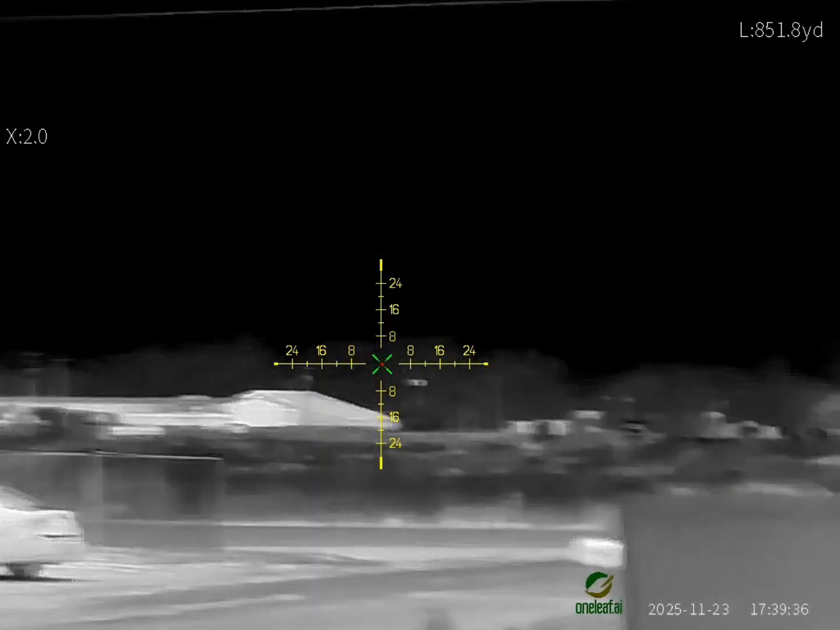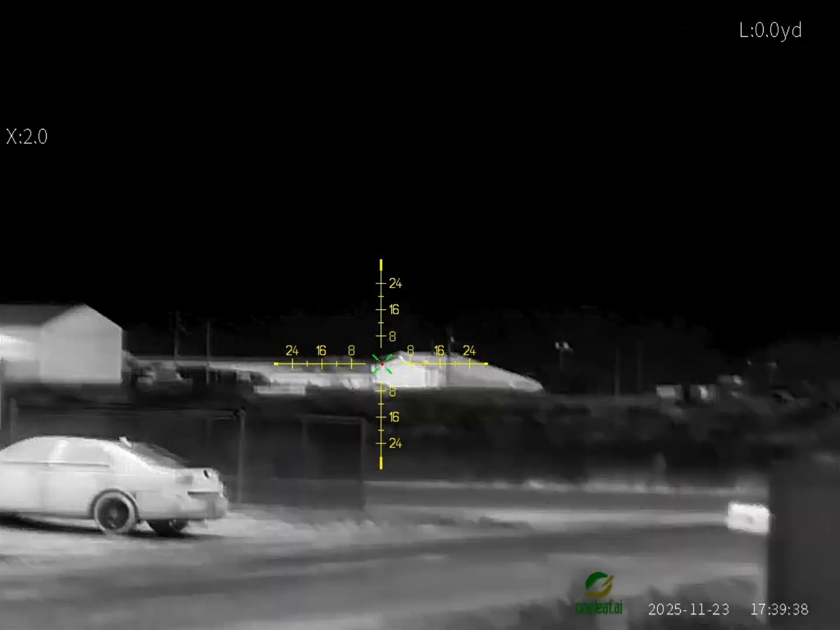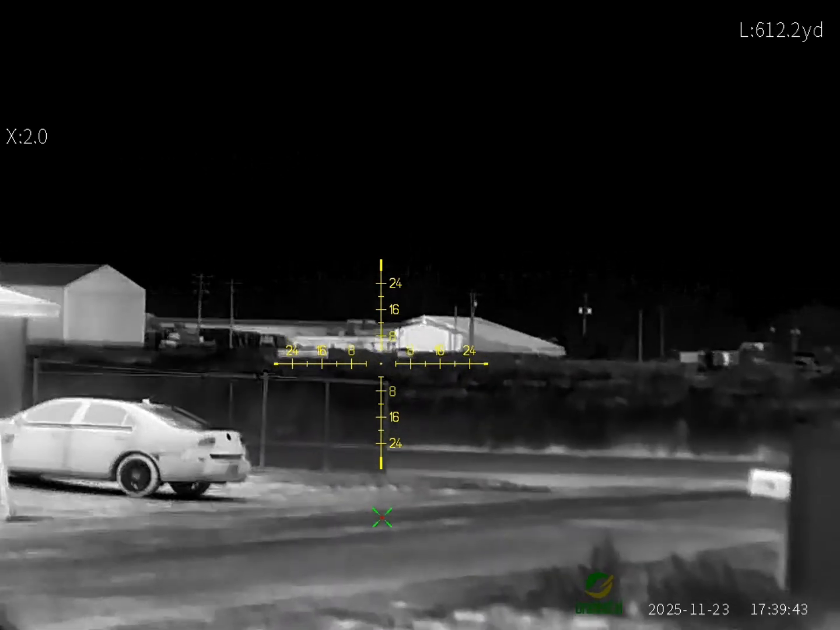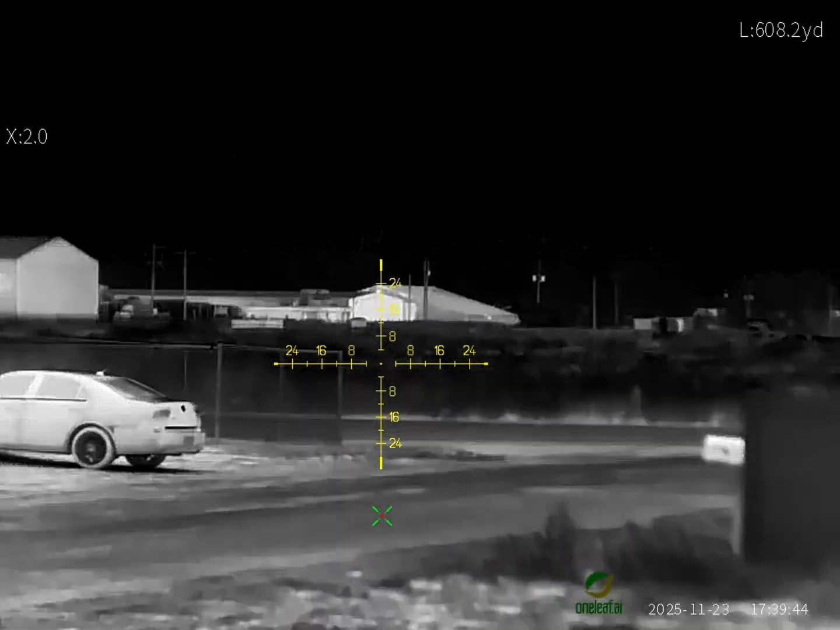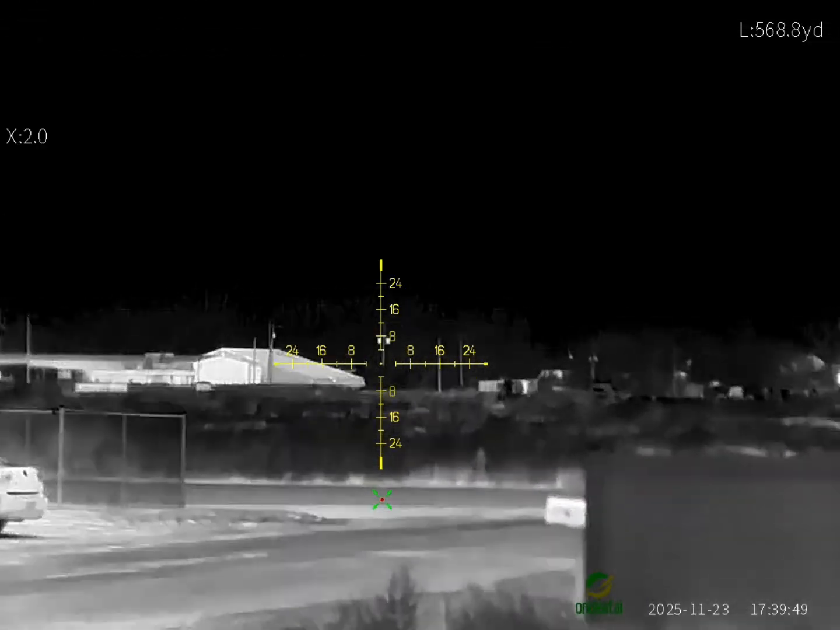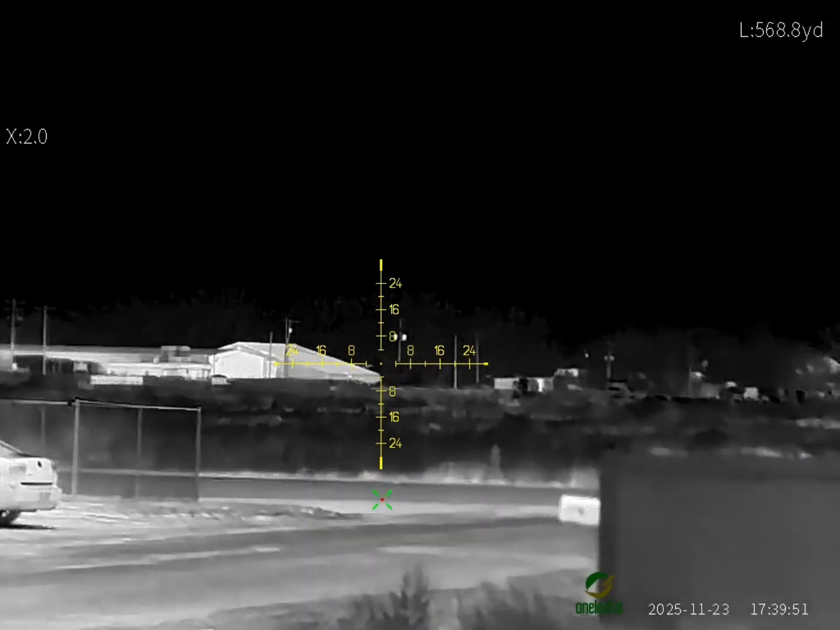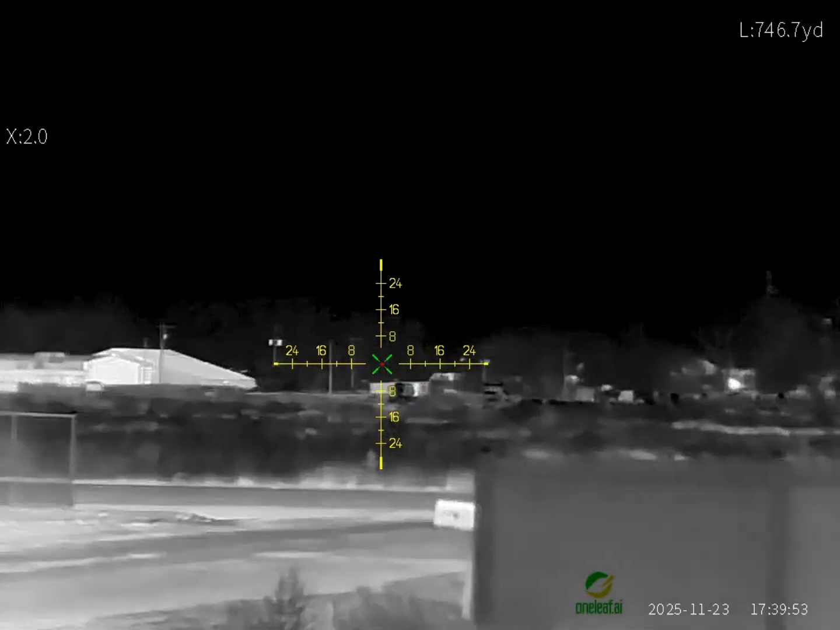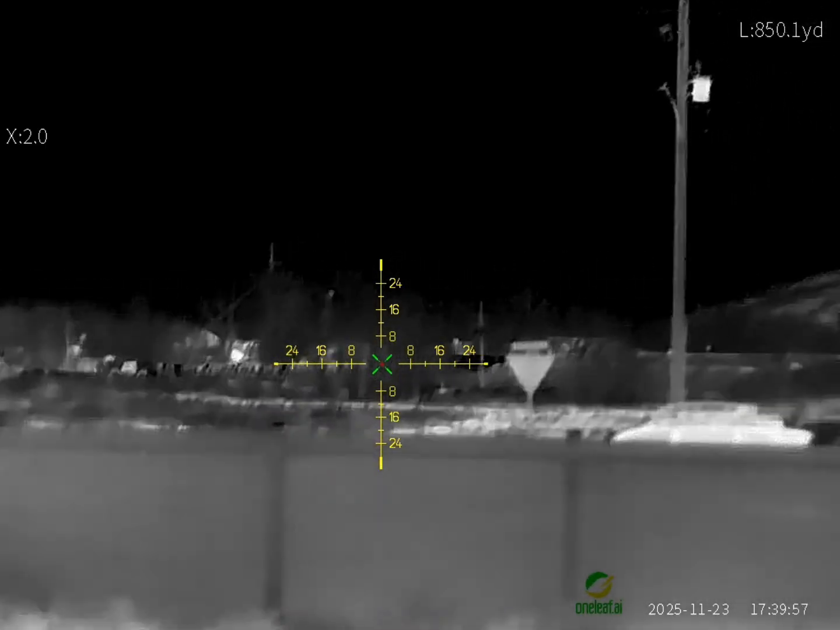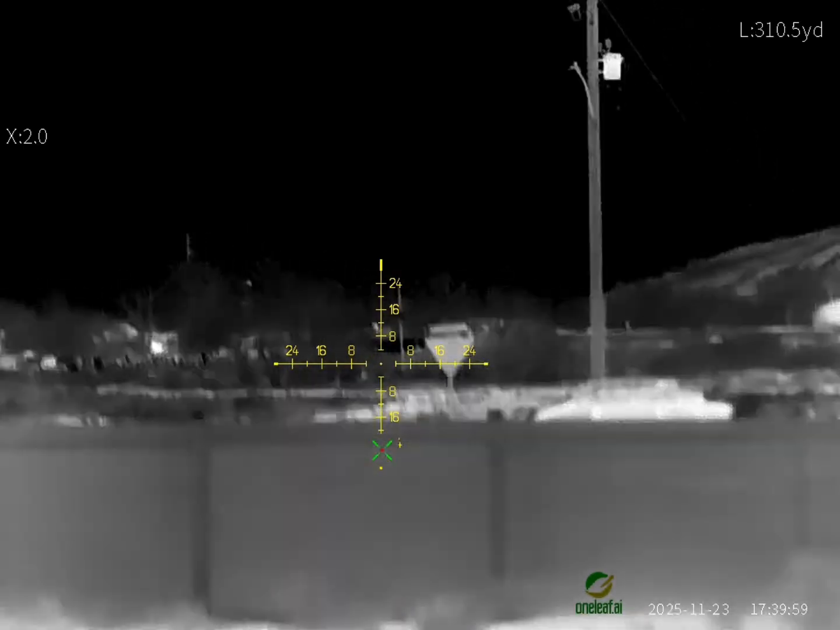I'm gonna zoom back out. 680, that building out there. I believe this thing can range up to like 1,200 yards. But obviously we have some fog that's out there, so it might be obscuring the range.